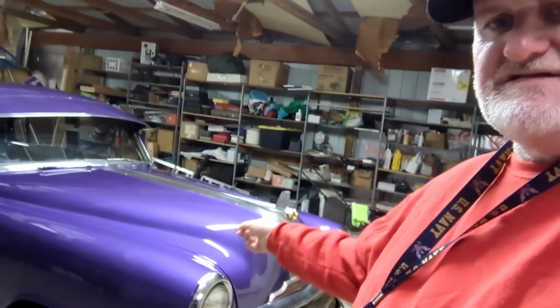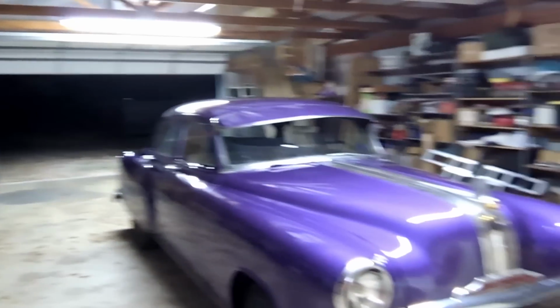I would treat this like that, meaning it ain't getting out every day. It's not going out in the weather. It's going out on very nice sunny days with no forecast chance of rain and not very far. And that's what this car would become.